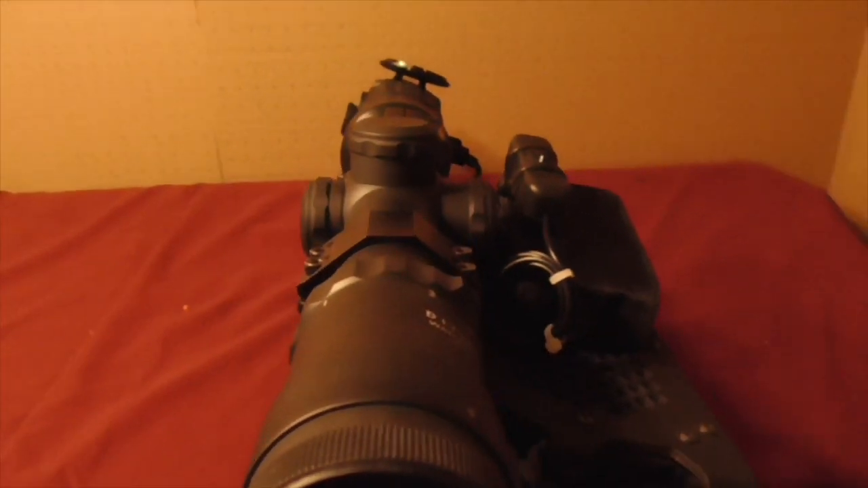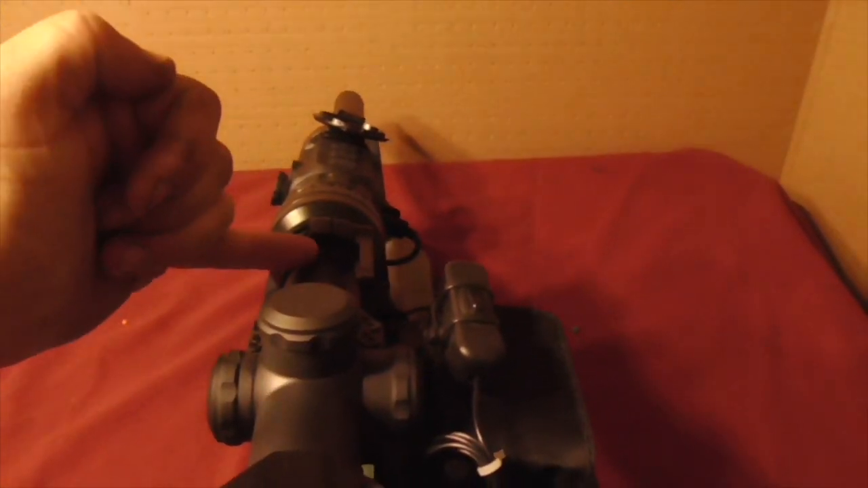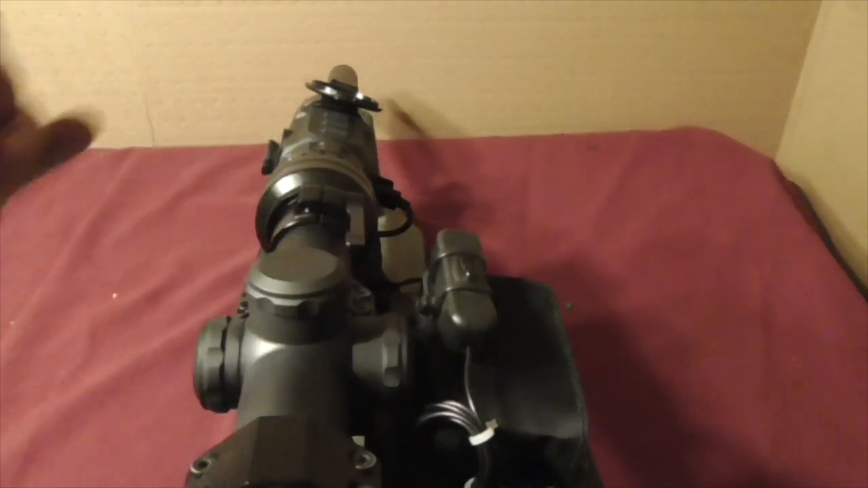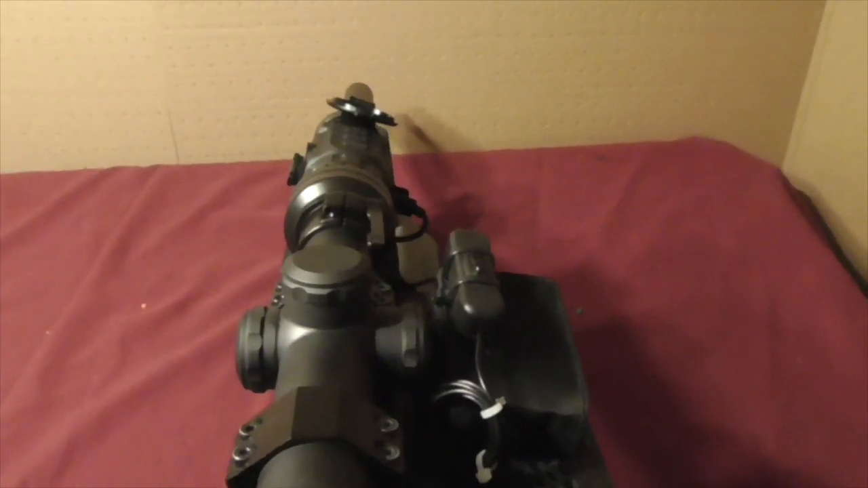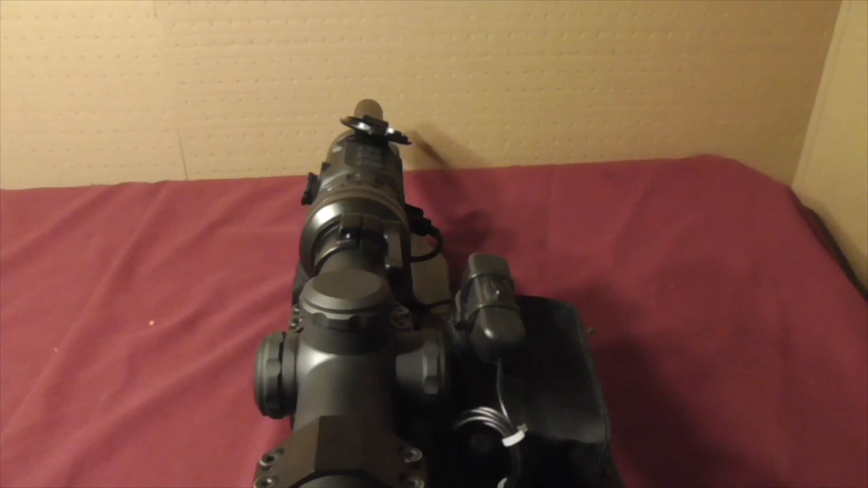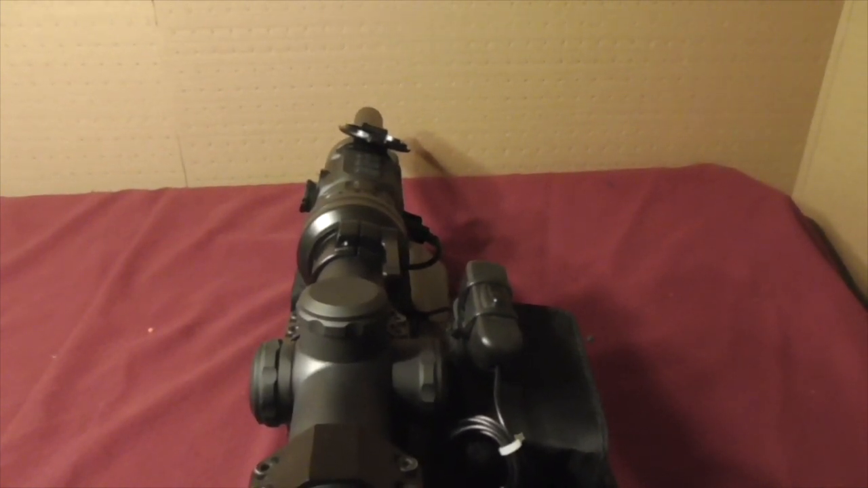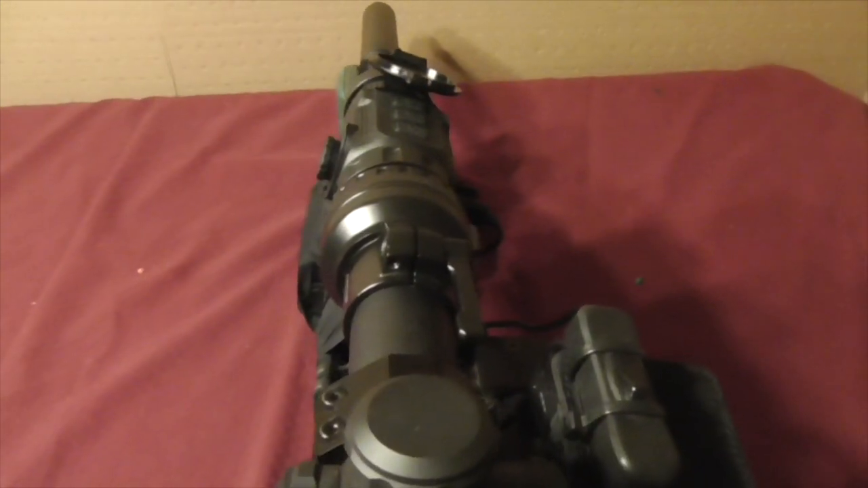I will want to set all of this up to be as level as possible before hitting the range, and then I'll make an index mark with some erasable ink on the day optic housing and the center of that split. That way, when I'm in the field and I take the Hogster off to use it as a scanner, I can just line it up without having to go through the whole realignment process out in the field.